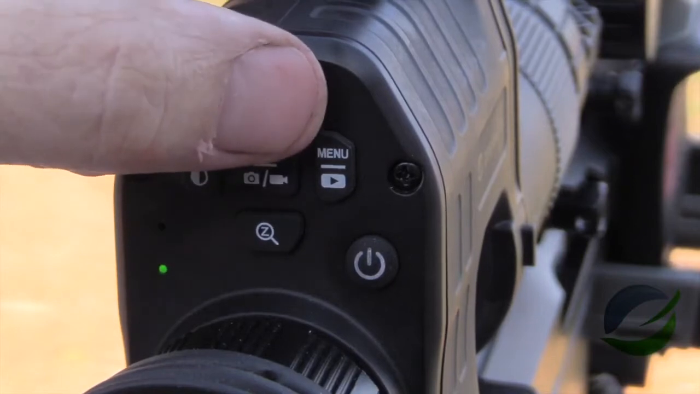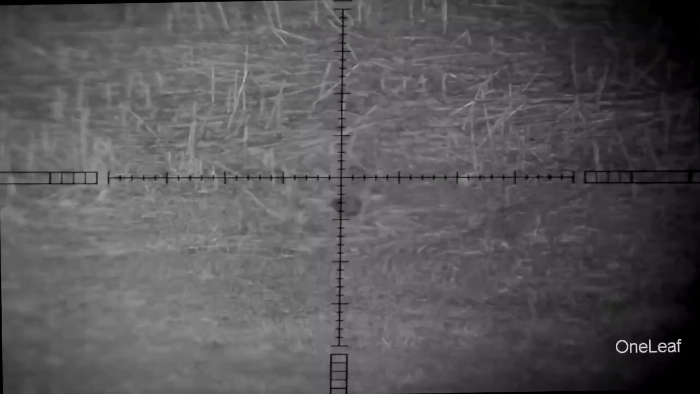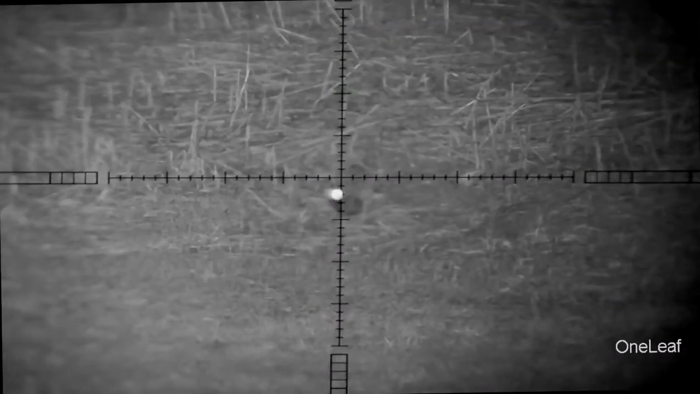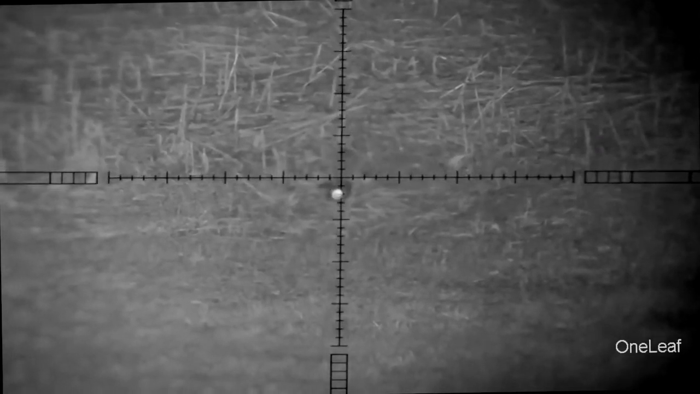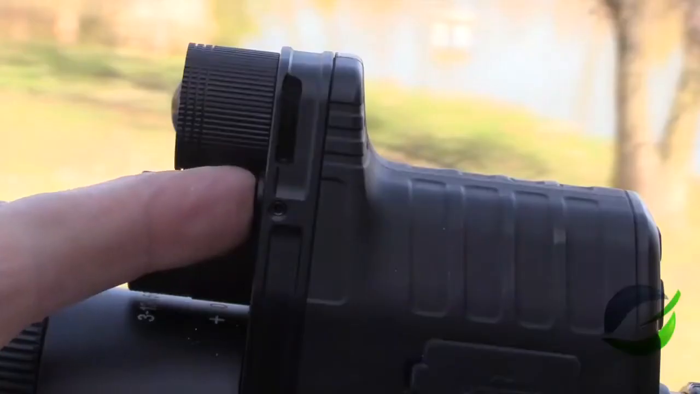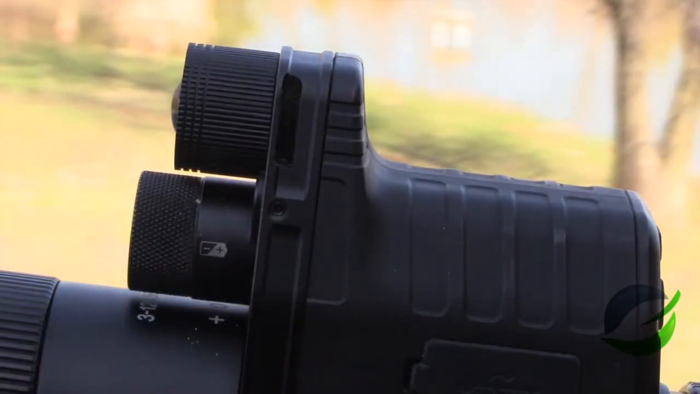Now it has a laser. I haven't quite figured out what I would do with that laser. You push this button here, you can turn the laser on. And you notice that laser is a little bit below the center of the crosshair. There is an adjustment for that as well. With an Allen wrench, the laser's right here, and an Allen wrench will adjust the laser to the exact position you want it.